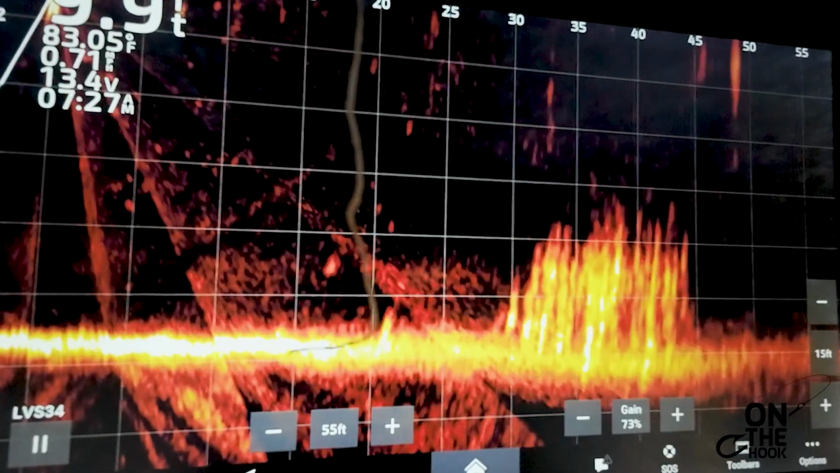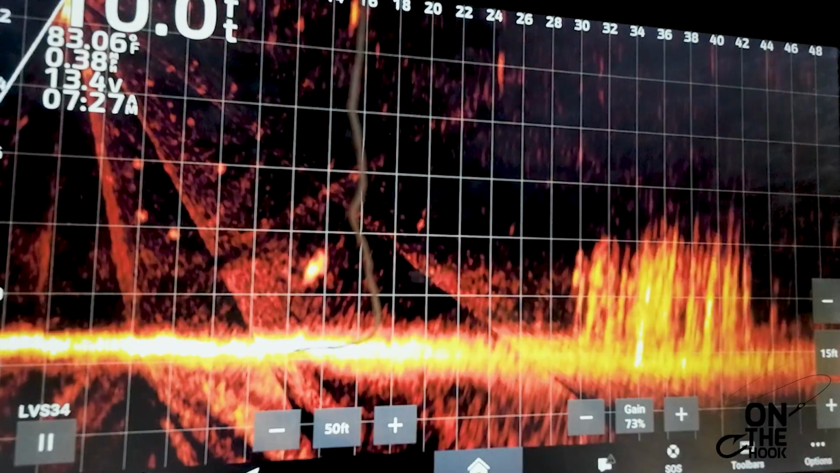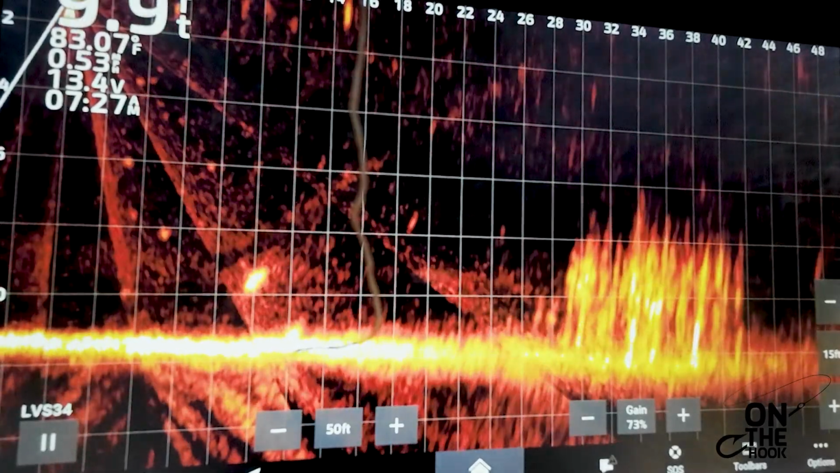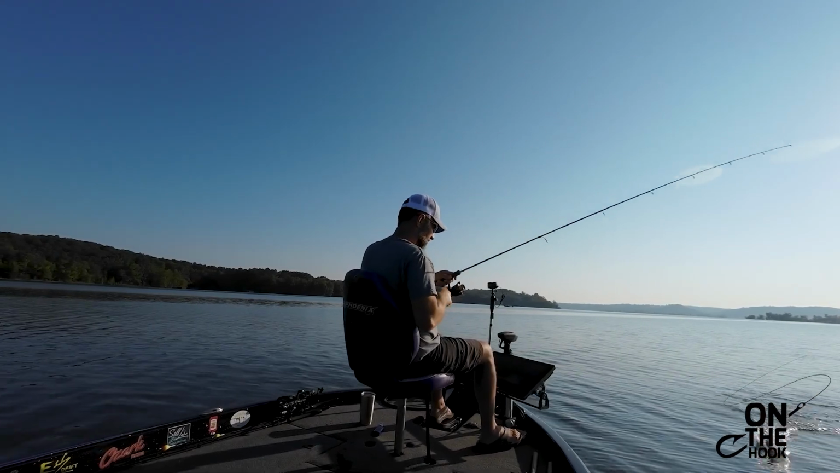I'll zoom in just a little bit while that thing's sinking. I like being at 50 because then I can get my grids to 2 foot. It helps me size the fish up a little bit better. Oh yeah. Come here, baby doll. Put on a show for me.